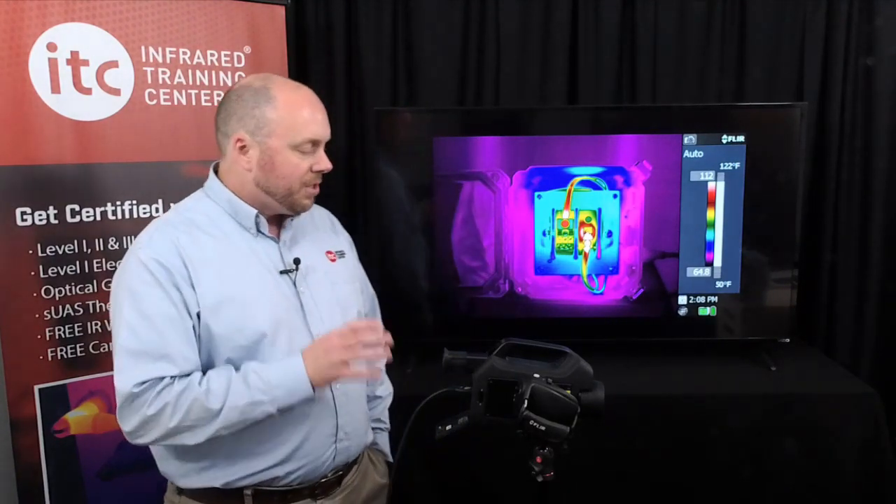that it has 9 smaller temperature ranges built into it, and they're divided up between -4 to 662 Fahrenheit or -20 to 350 Celsius. Now, what you do is choose a suitable range for your target and environment, and then work within that range, adjusting the span and level as necessary to get the best thermal contrast. We'll have more on that here in a moment.